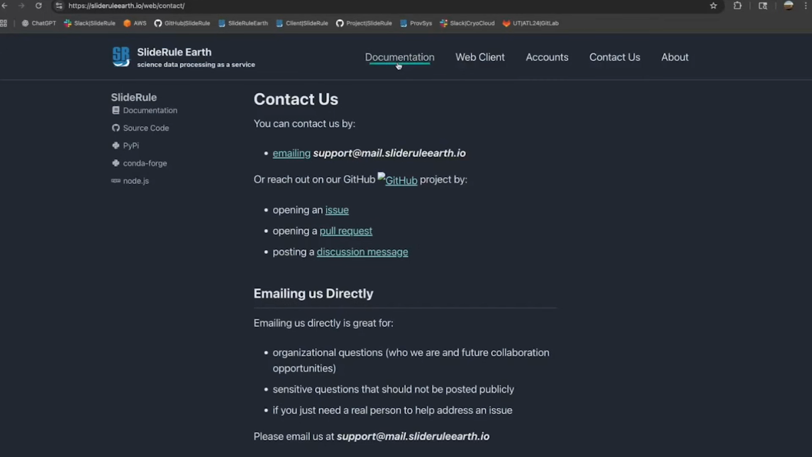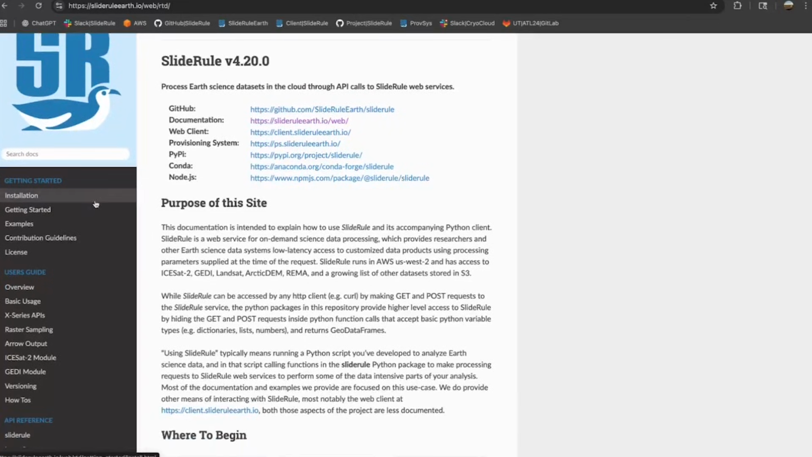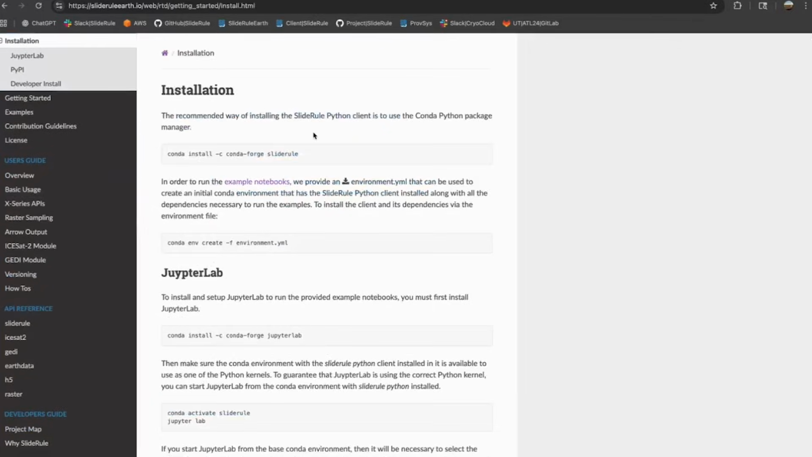But now about the documentation. So clicking on the documentation link takes you to our documentation site, and this is it here. On the left, you can walk through it in the order in which you would typically want to approach it if you're a new user. So getting started, the first thing you're going to want to do is know how to install the Python client. And these are instructions on how to install it.